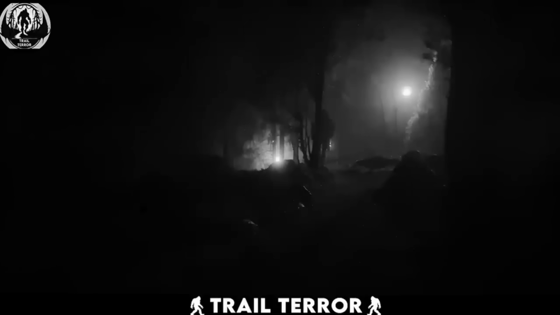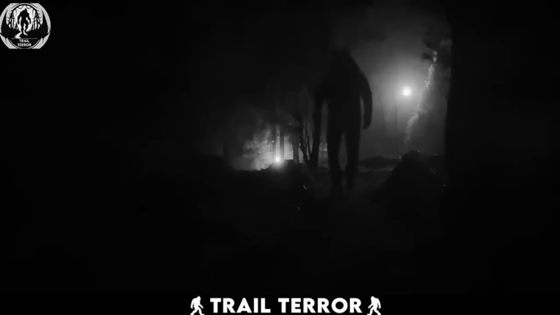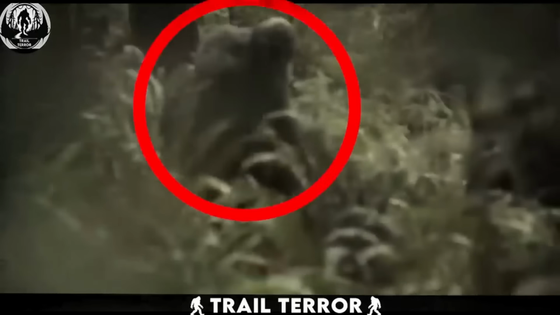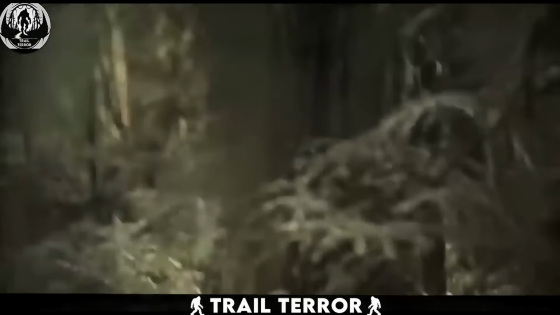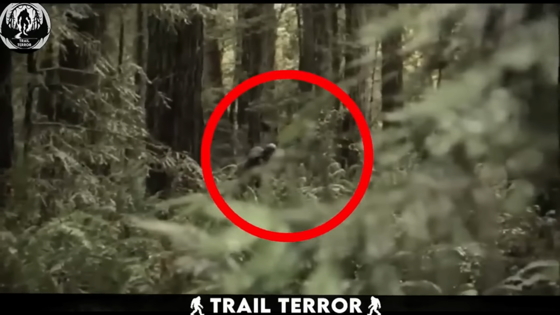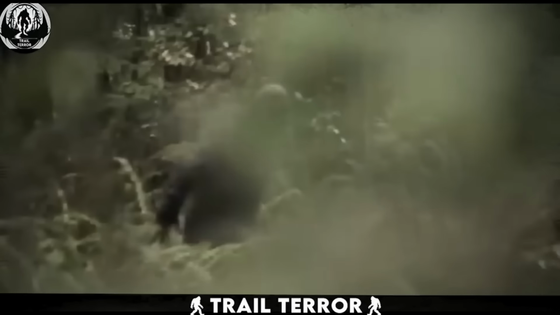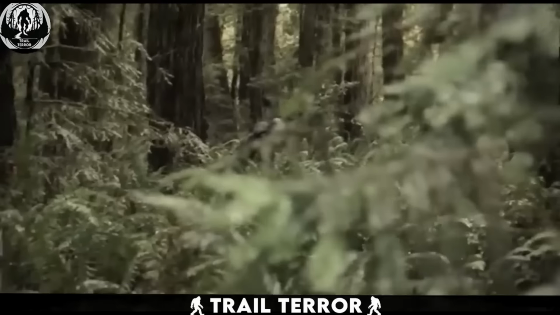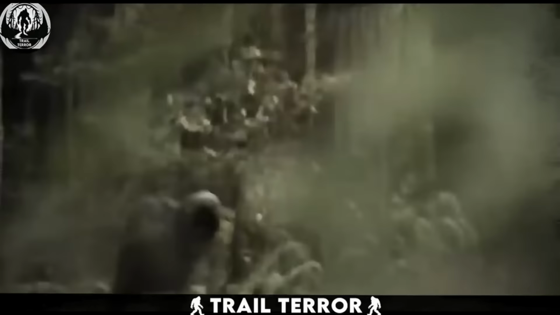Attention all Bigfoot enthusiasts, prepare to bolster your evidence and convince the skeptics that this legendary creature is indeed real. At first glance, it resembles a gorilla or an ape, but given that this was recorded in the Acadian forest of Canada, I'm sure that's not the case.